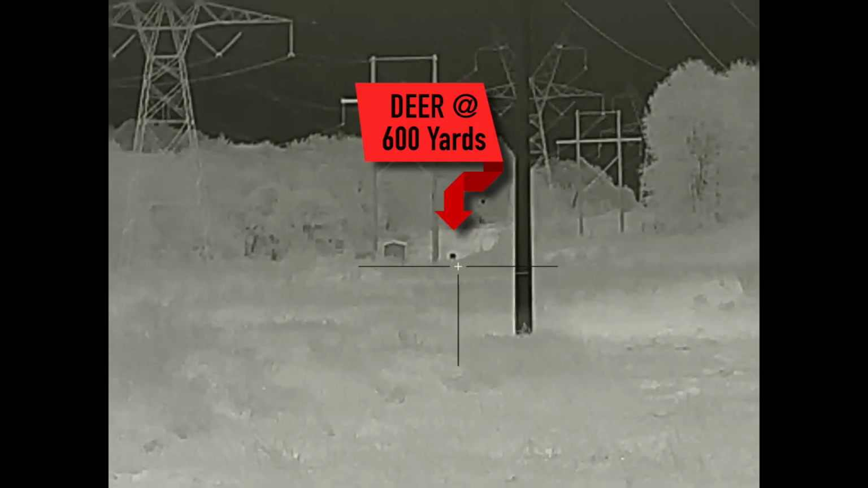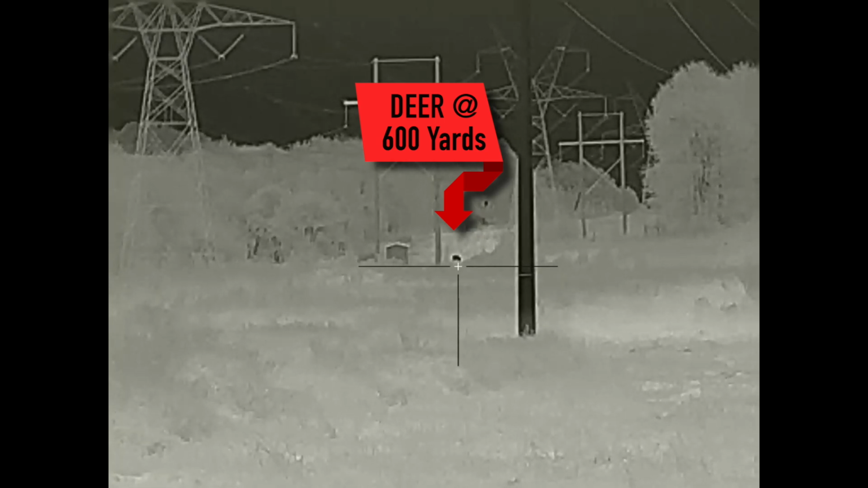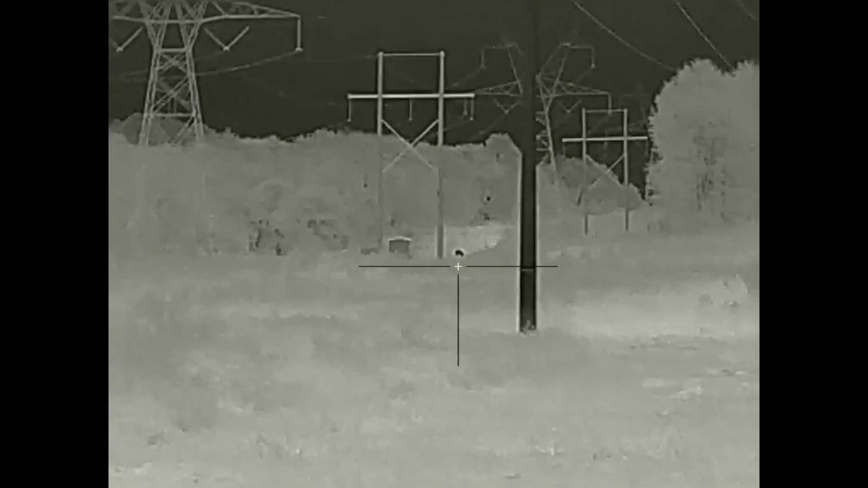So digital zoom, and for all of you that don't know this, with thermal scopes and with digital scopes, every time you double the magnification, you're cutting your resolution in half. So you're basically taking away half of your pixels, which definitely affects your picture image. So something to consider as well. I tell people all the time, you want to buy an optic that you rarely ever have to magnify the image. That's a key point in the decision-making process.